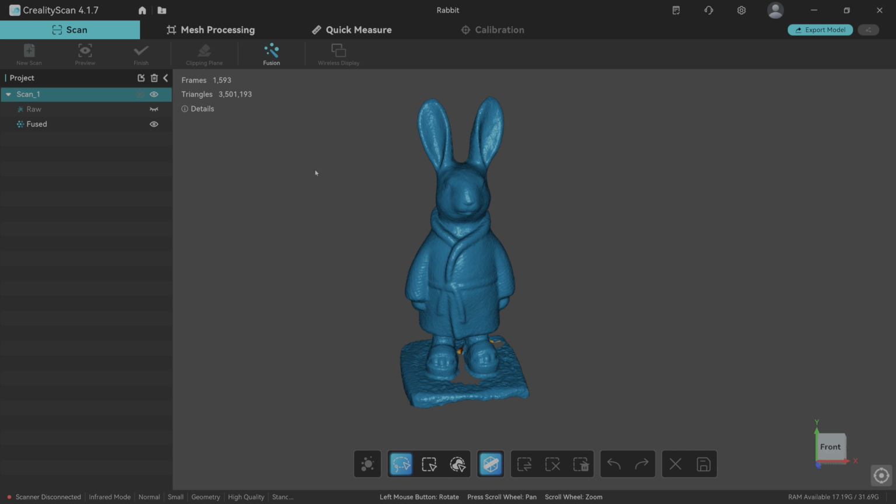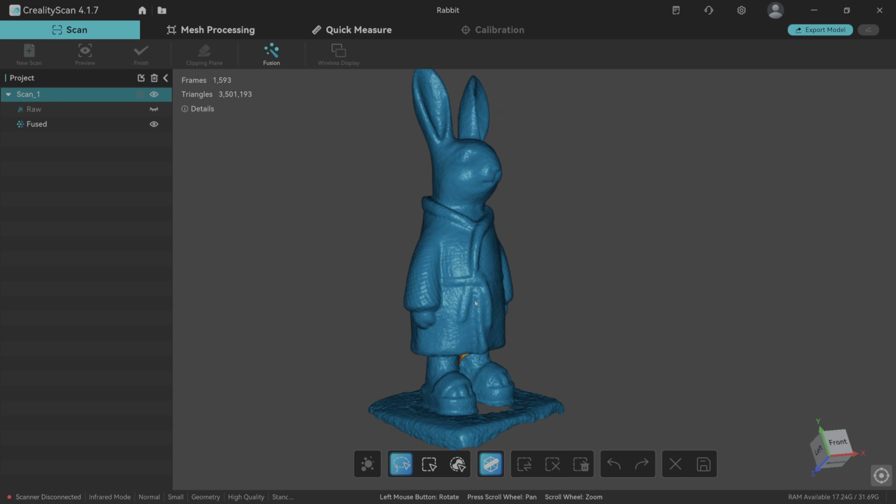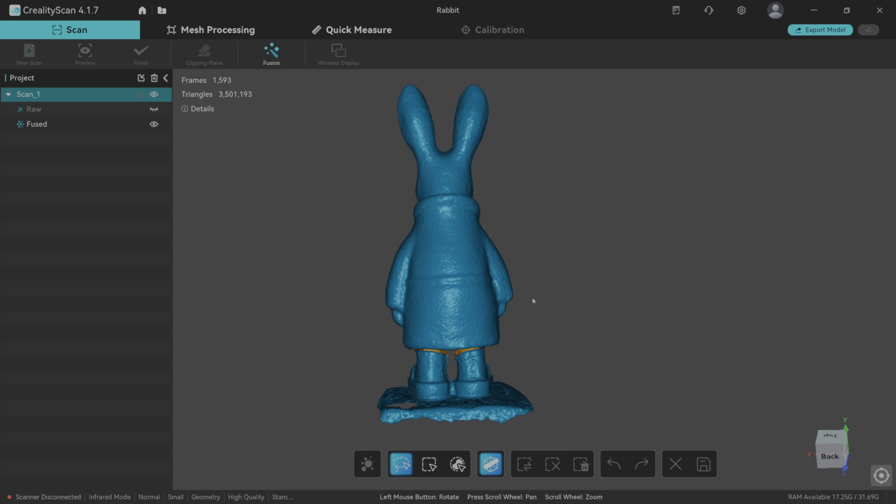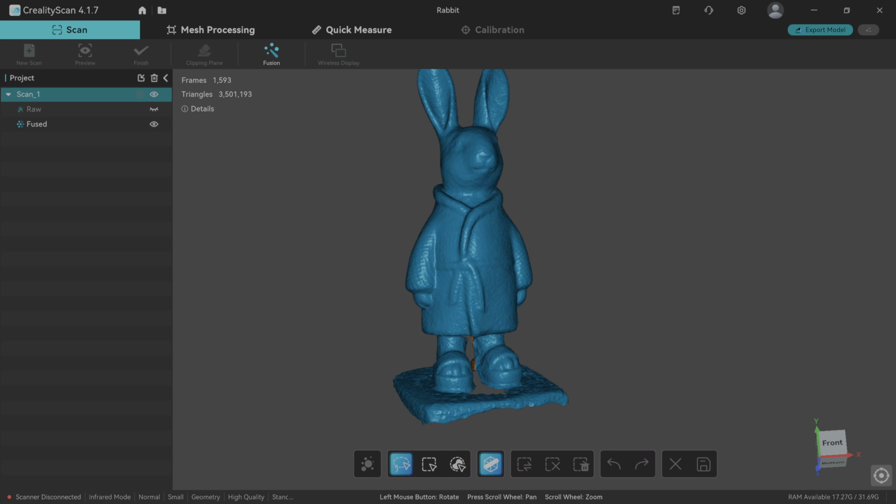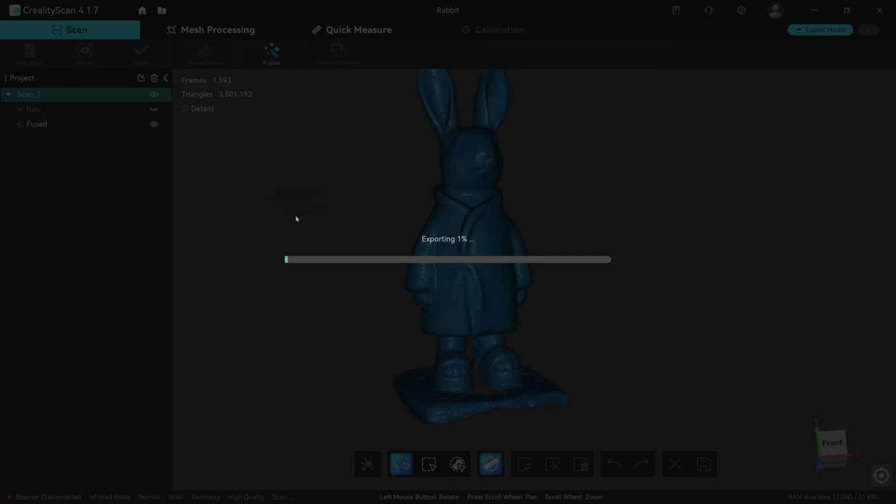compute, and it's given us 3.5 million triangles to play with now. You can see the start of the contoured waistcoat. You can see the checks coming in. Now they're not going to be brilliant because those checks are really, really fine. And this is obviously an NIR scanner. I'm now going to export that model on the desktop. I'm going to call it Fused 0.1 and I'm going to save it as a point cloud.